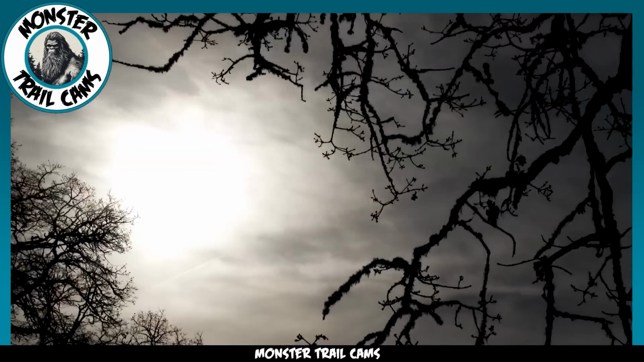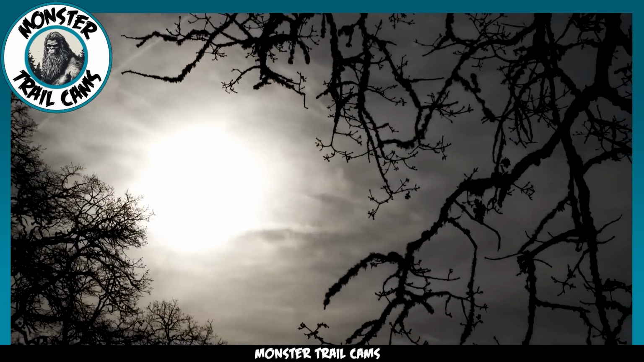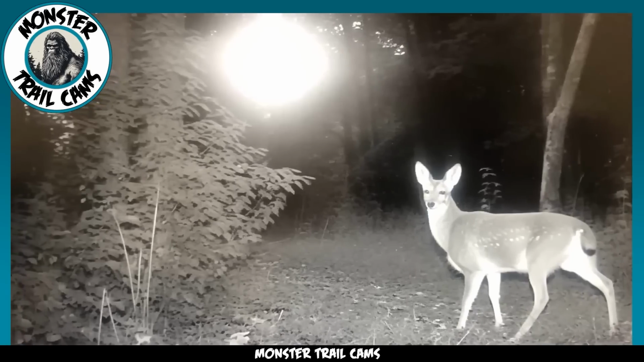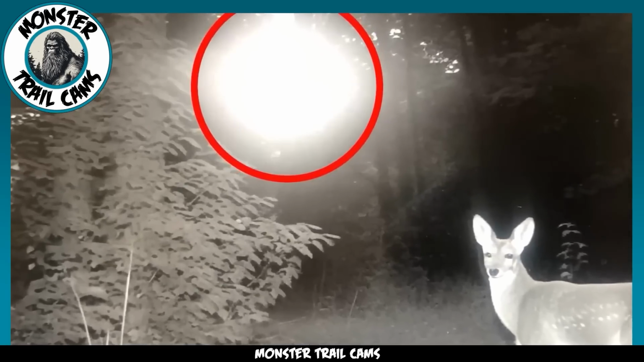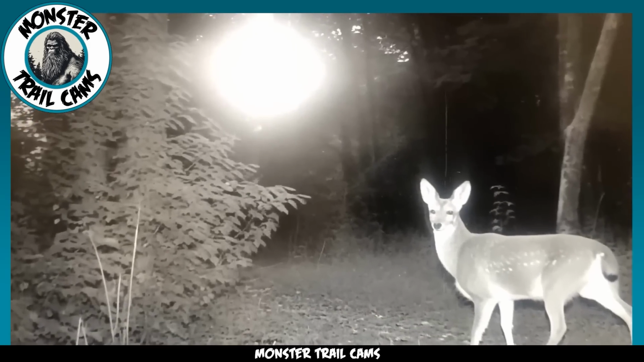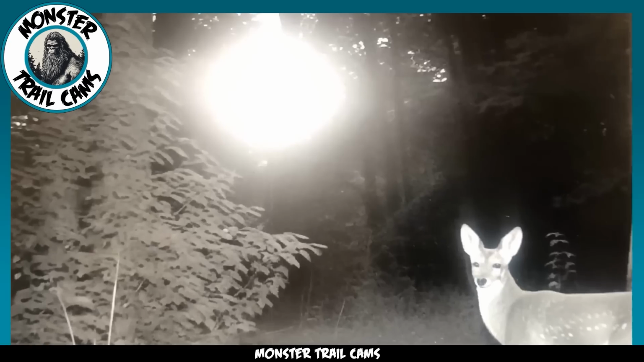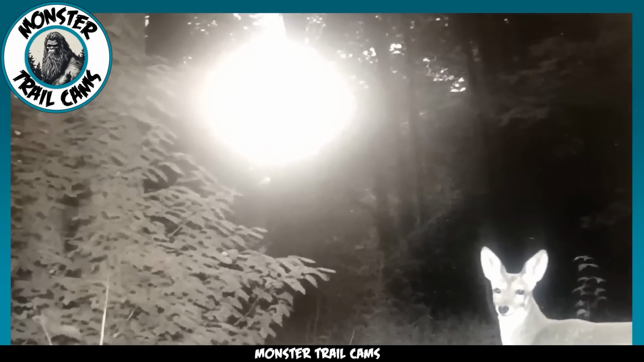Moreover, the owner asserts that there are no artificial light sources positioned behind the camera that could account for this phenomenon. This raises a plethora of questions. What could be the source of this mysterious light? The deer, seemingly ensnared between two sources of illumination in a forest that should be cloaked in darkness, appears to be experiencing something out of the ordinary.